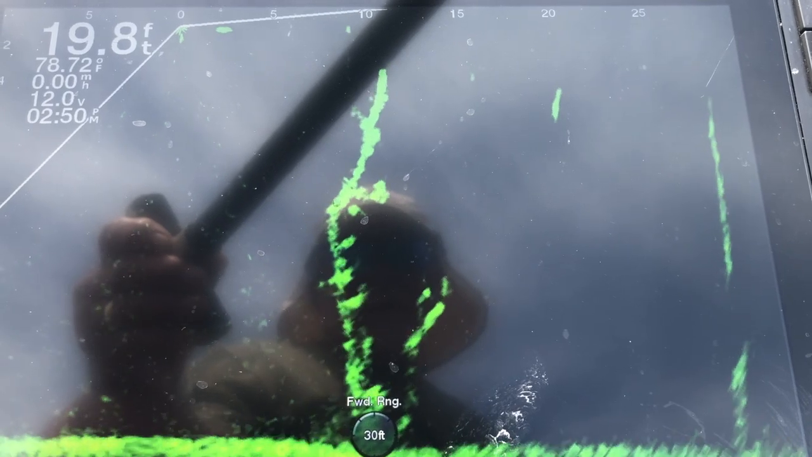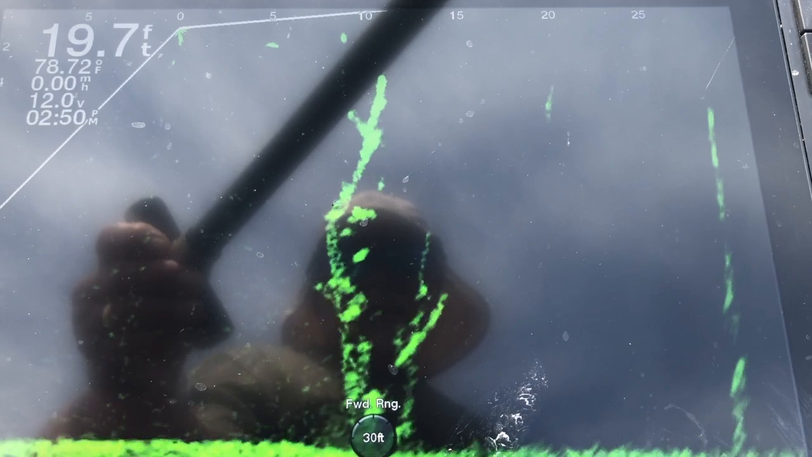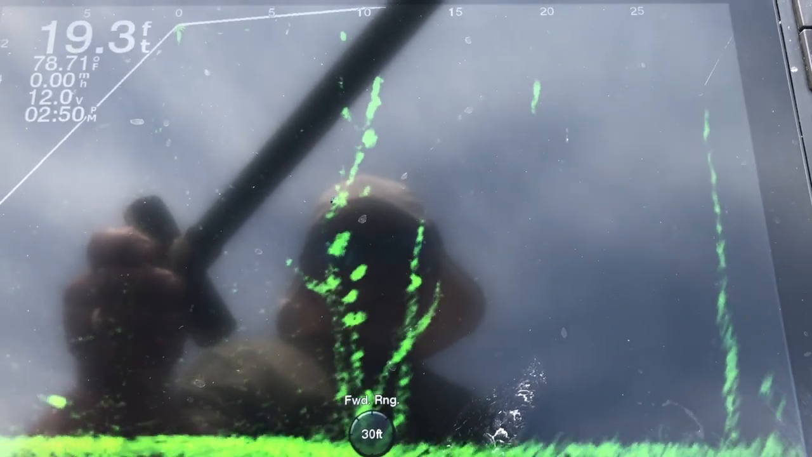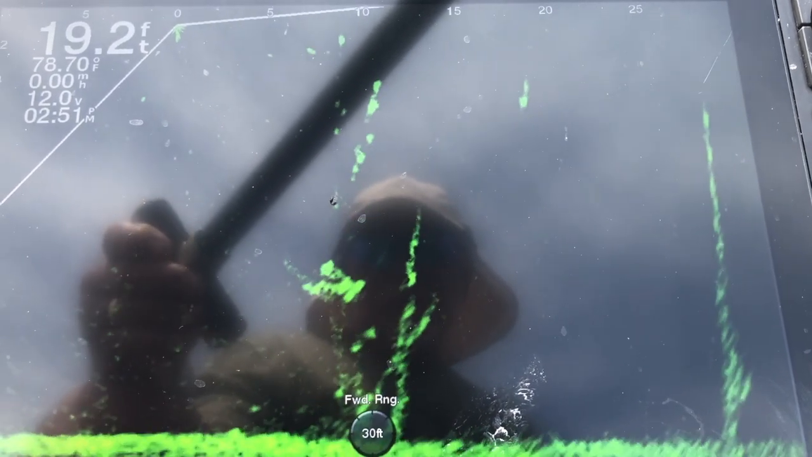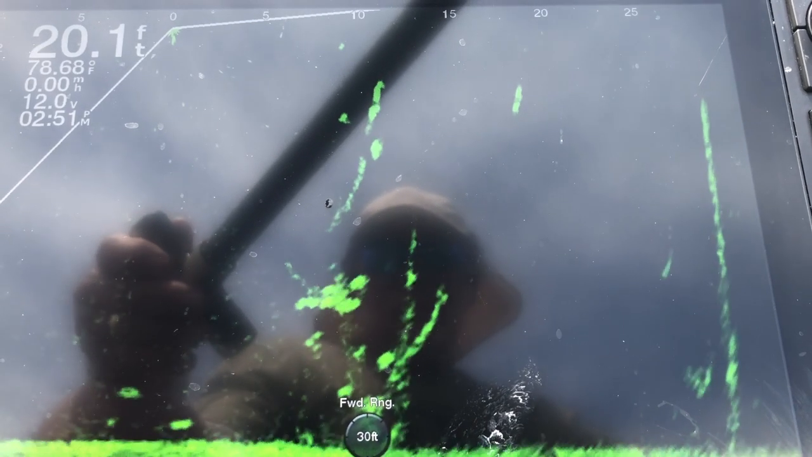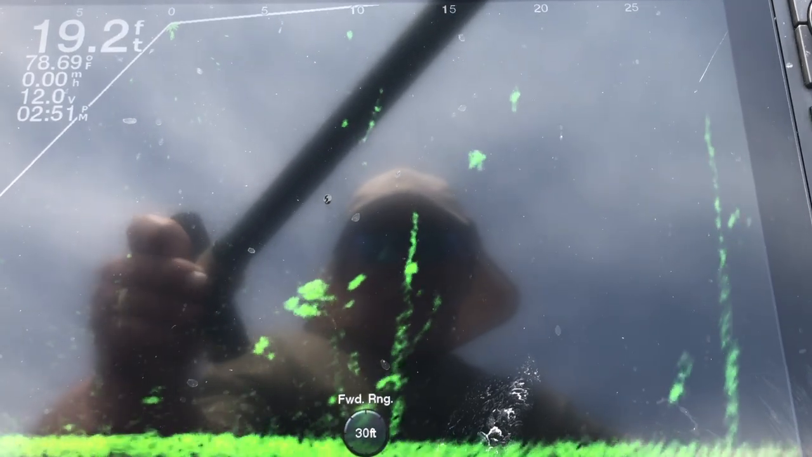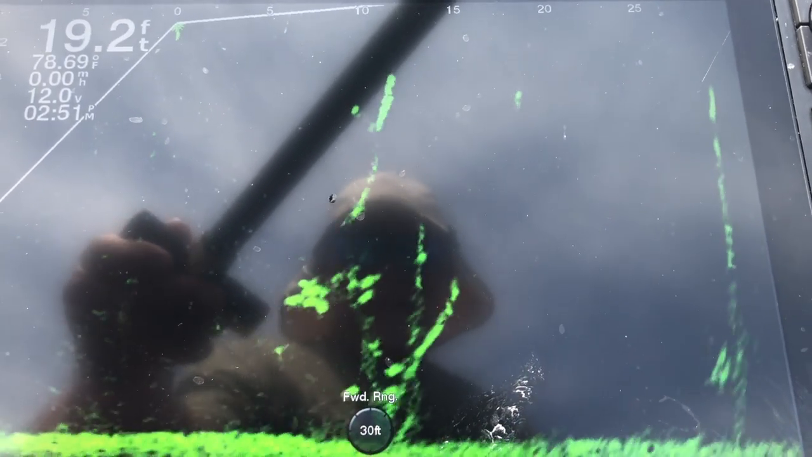I have lost my bait. There it is, behind the tree. You see those fish? They don't want anything to do with it. Let's come up here to this guy. I see a little movement, and look at that. Look at that movement. He doesn't like it either. Hey, those fish will let you know what they want and don't want.